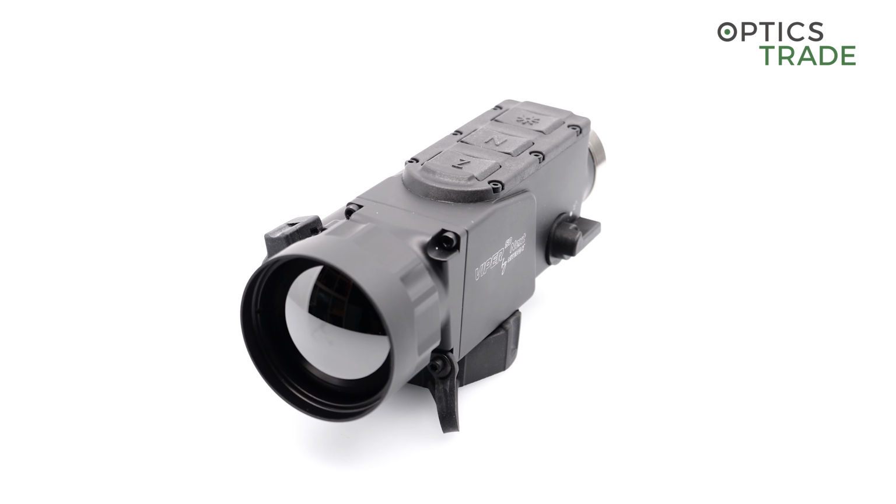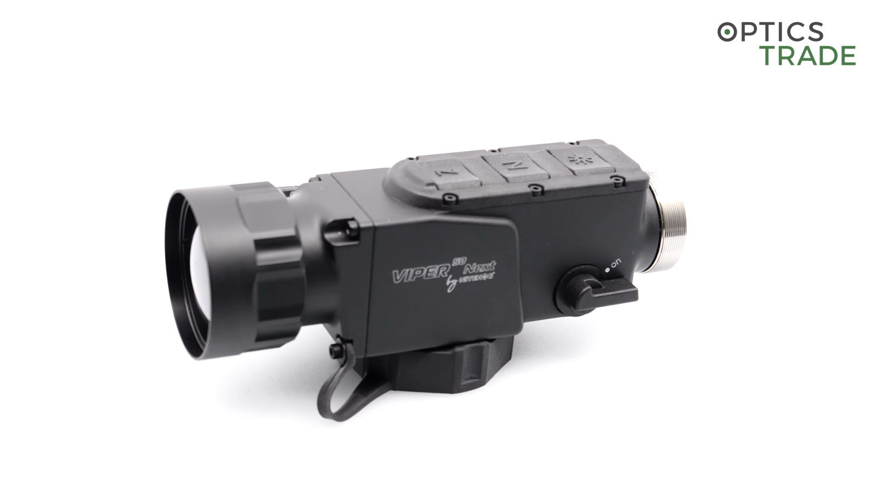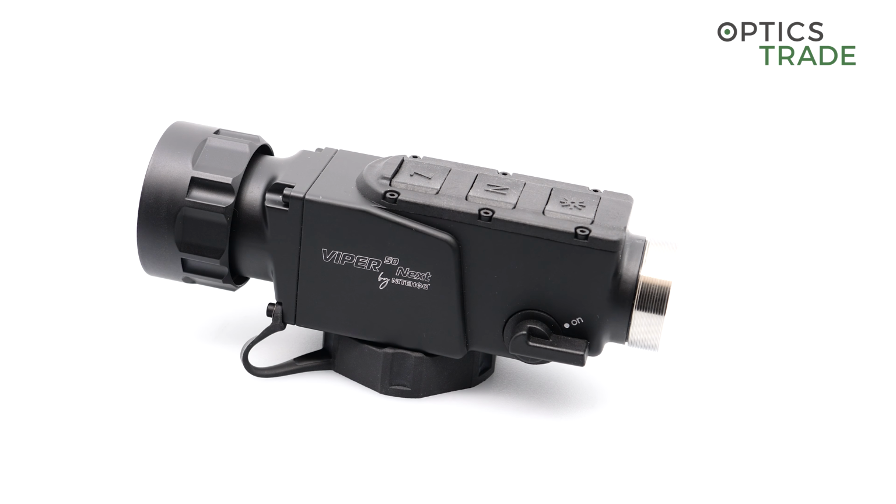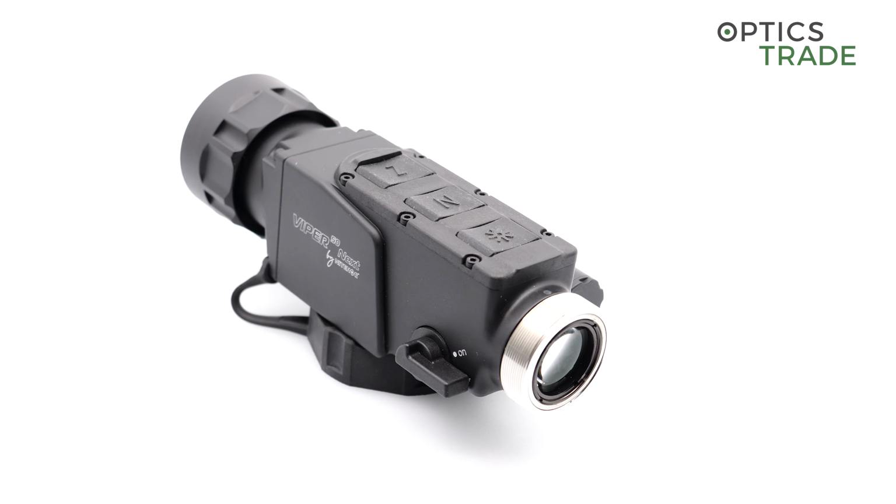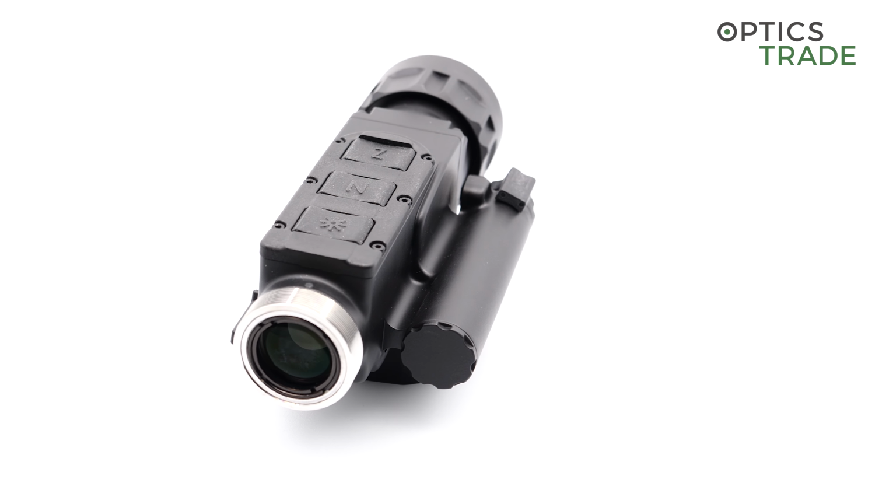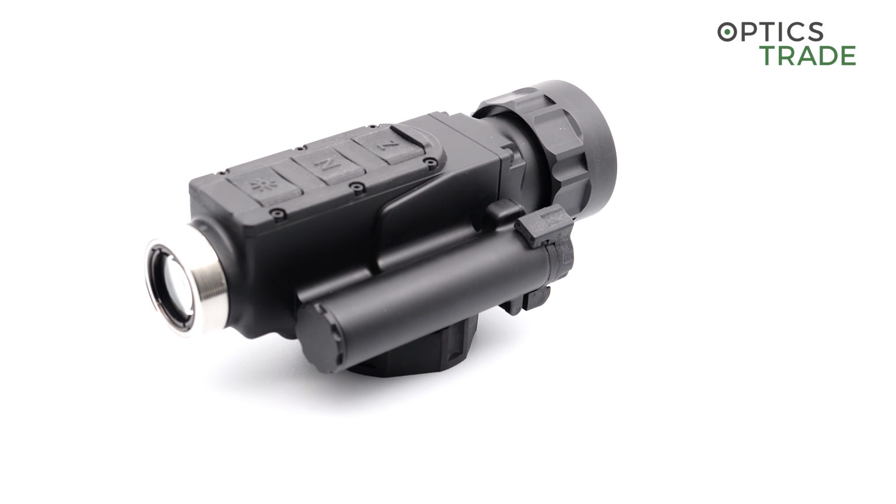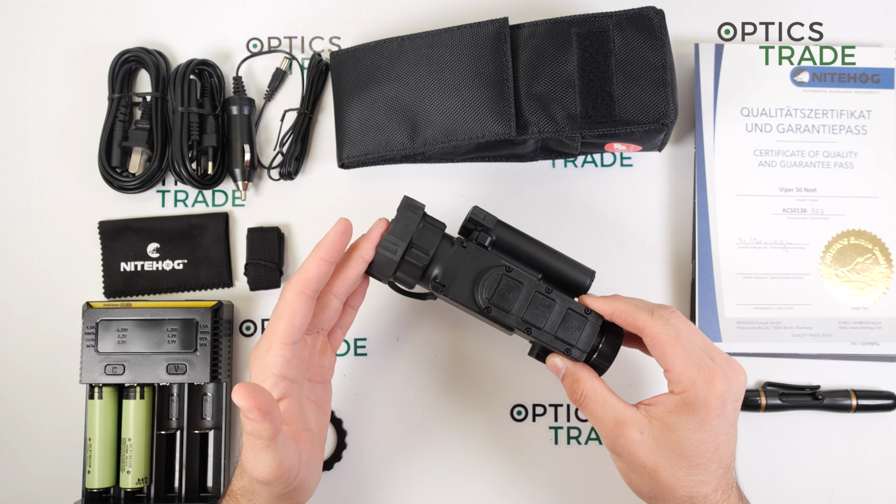The device was mainly designed for easy operation, so all hunters, even the older hunters, can really easily operate this device. The only thing you really need is to switch it on and off when you go hunting. So a really, how should I say, simple design and easy to operate.